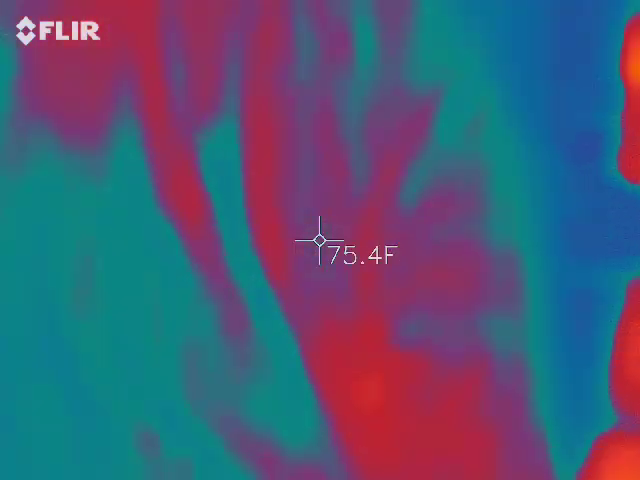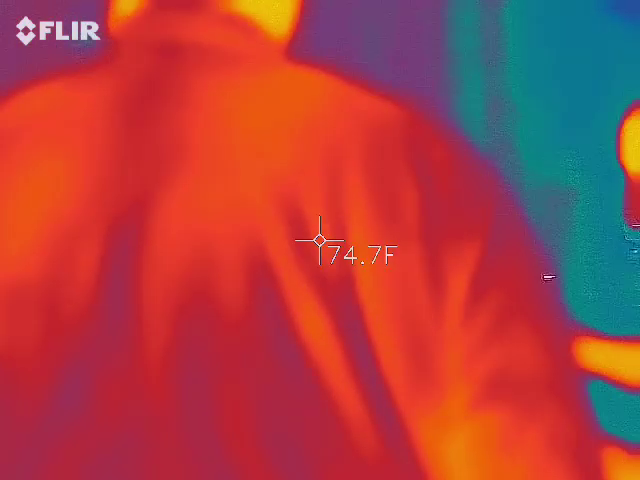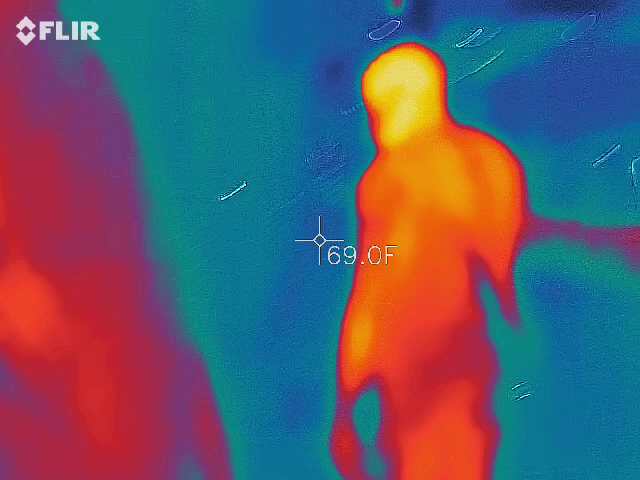Tours aren't allowed down there. I don't know what that is. It used to be a hot tourism spot. But there's a big ghost story down there.